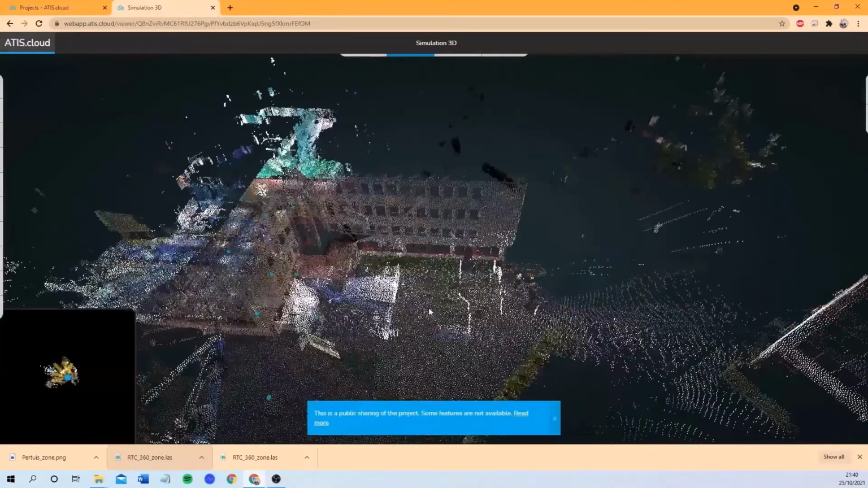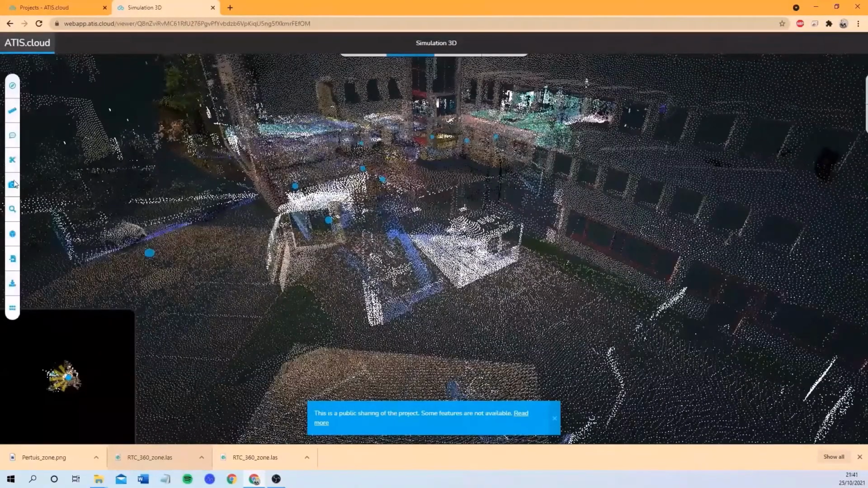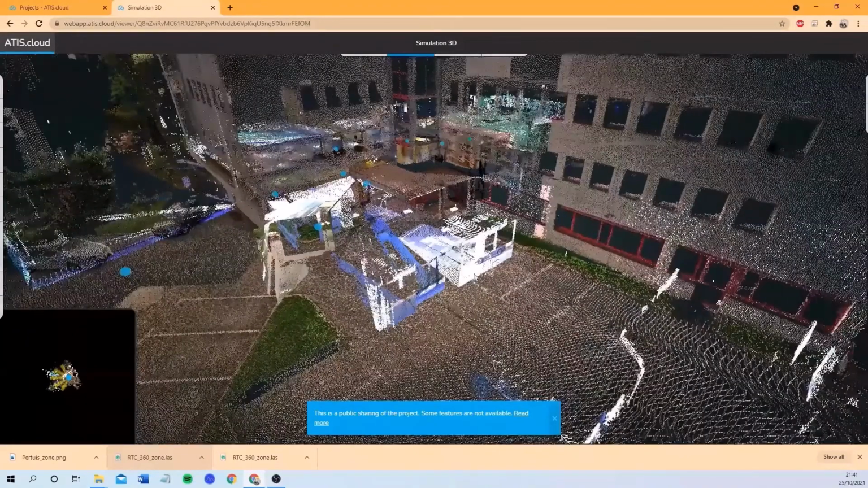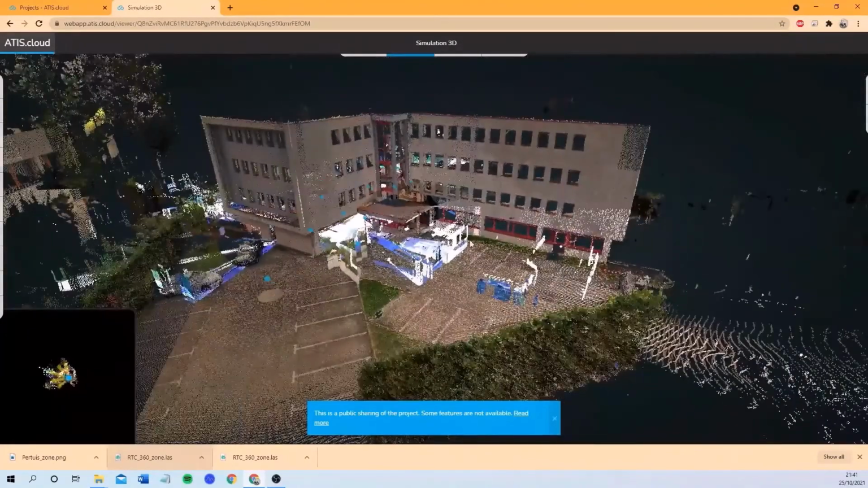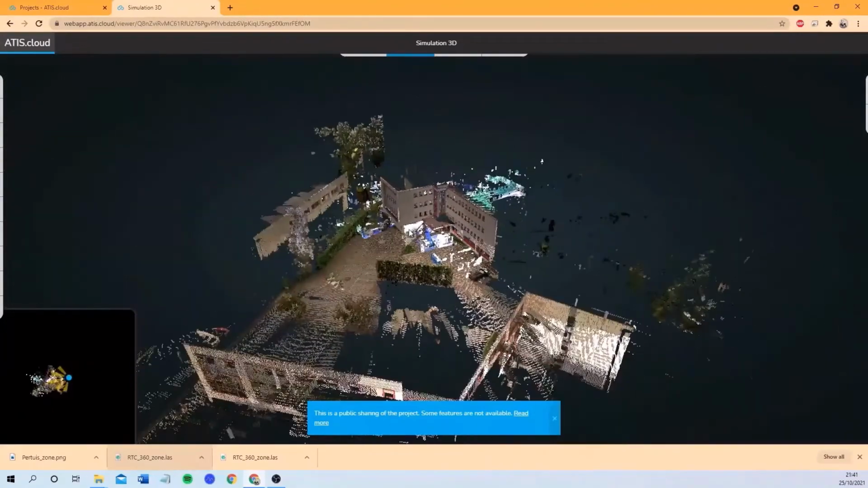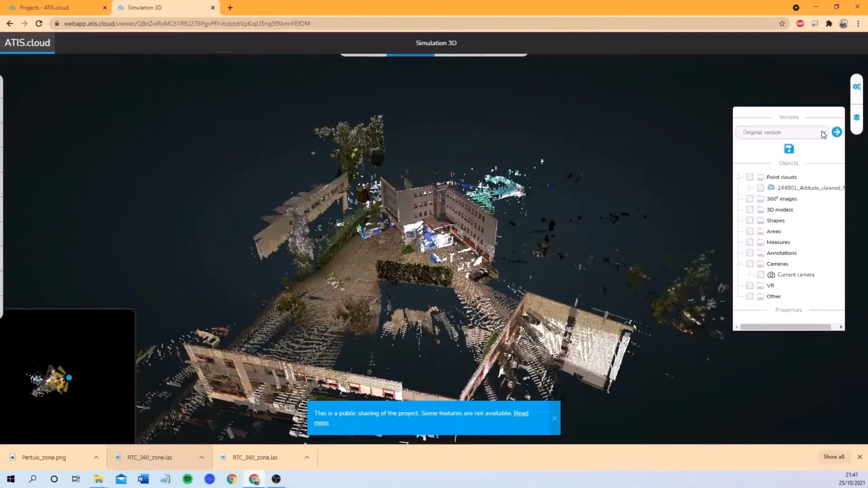And sharing the project like this, people that have access to this link can do clipping box measurements, but they cannot download the data, and they cannot export the data, and they cannot also import the data. So this is a really simple share when people need to do simple measurements or check different versions of the project.